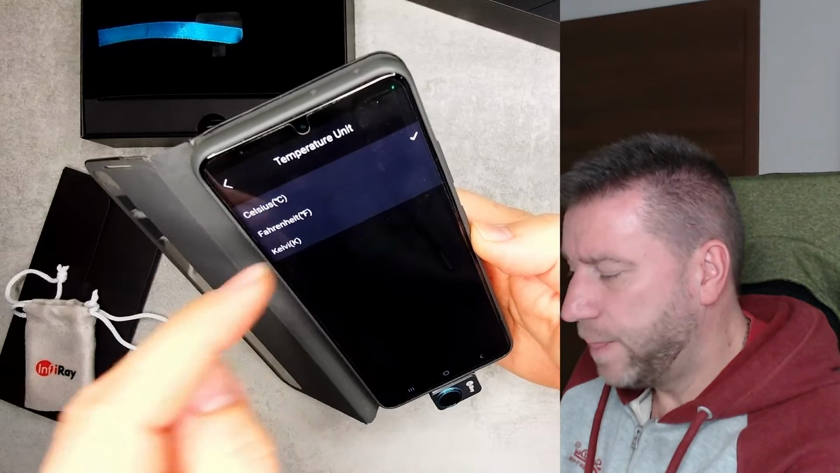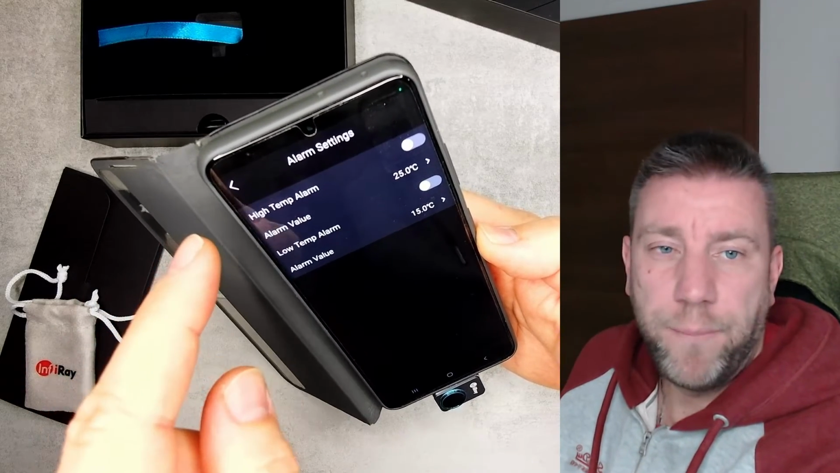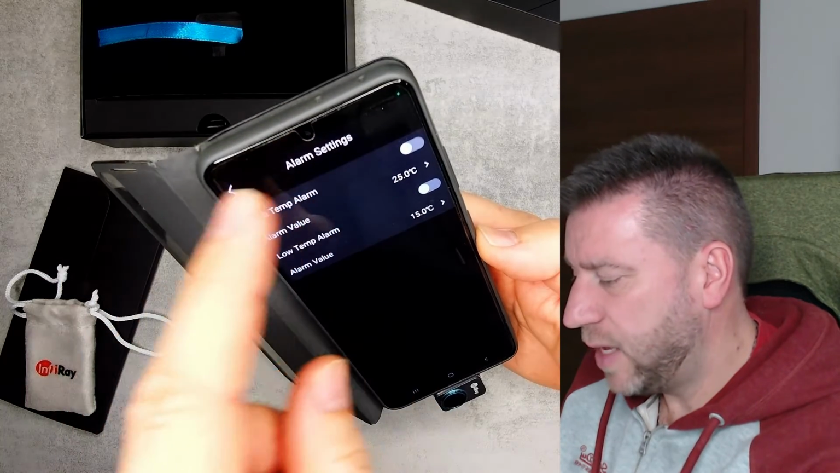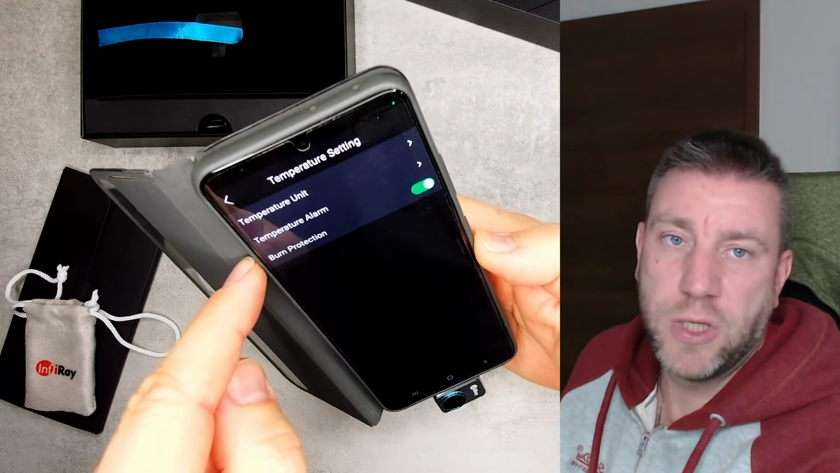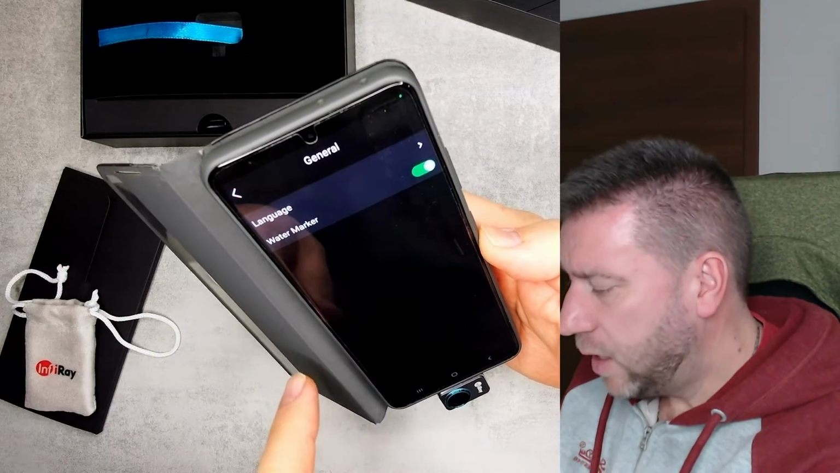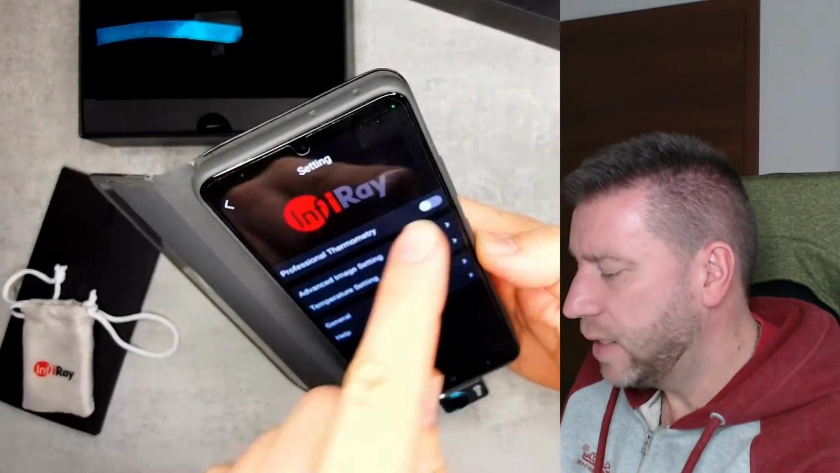And the temperature setting, you can choose Celsius or Fahrenheit, and you can also create an alarm. And that alarm, I never really used this, but I think you can, no, no, I haven't used this. And then this burn protection that kicked in when I pointed it at a fireplace. And in general, yeah, you can select the language.